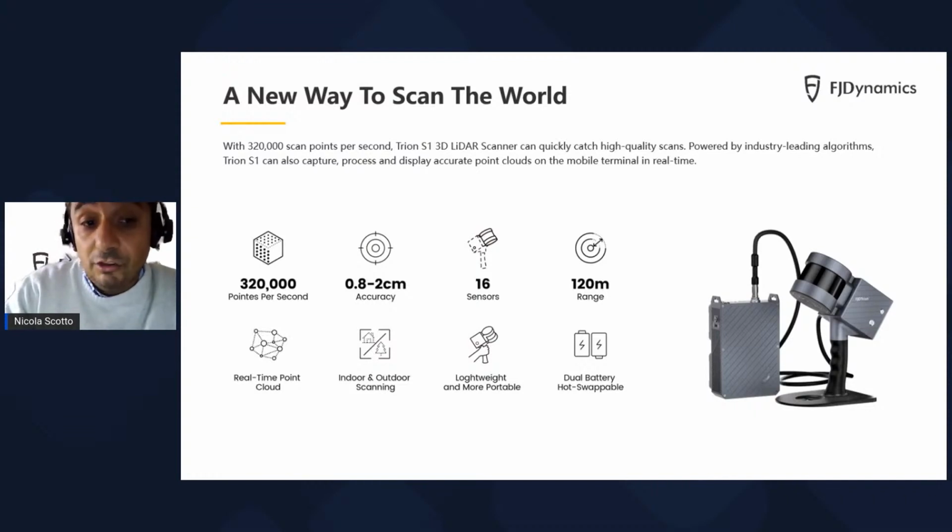The range of 120 meters is definitely a cutting-edge range for a handheld laser scanner. And moreover, you have the chance of visualizing the point cloud in real time, and the system can be used proficiently both indoors and outdoors.